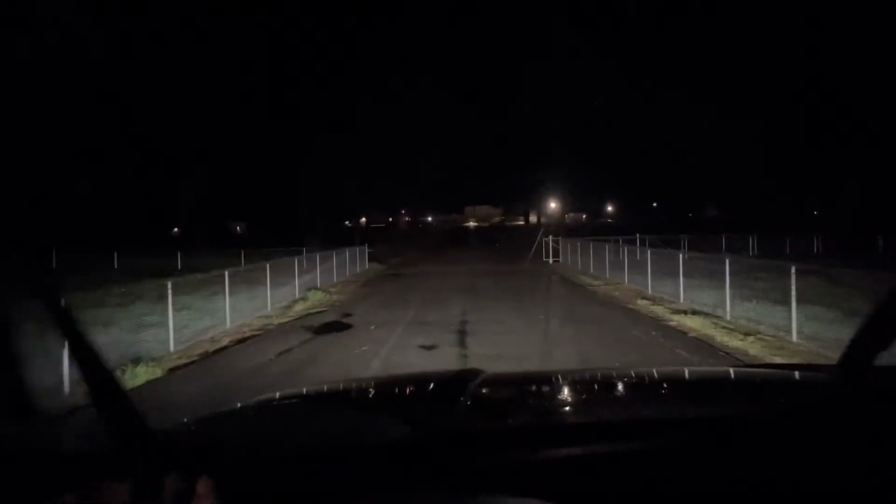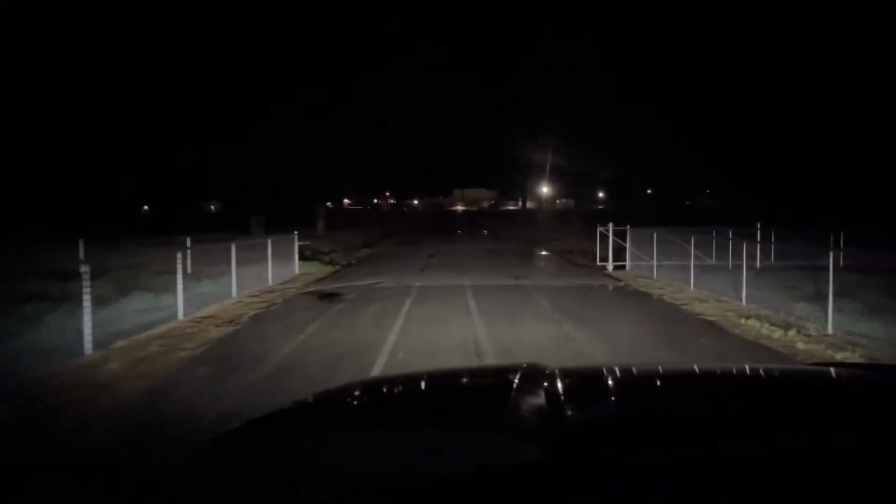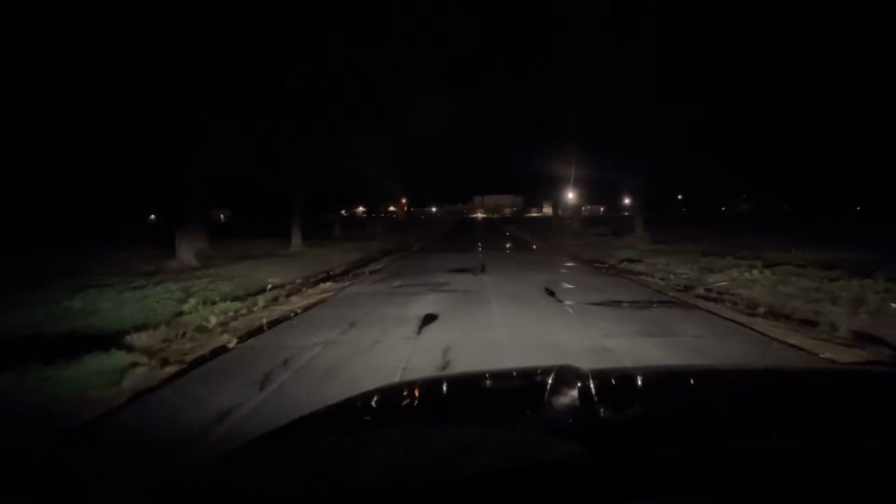Maybe I do have to keep in mind that it is raining, and I just got done saying that when it's wet, the light doesn't travel as far when everything's wet. It's like the water absorbs it instead of reflecting it. Anyways, we'll get back out here in the dark.